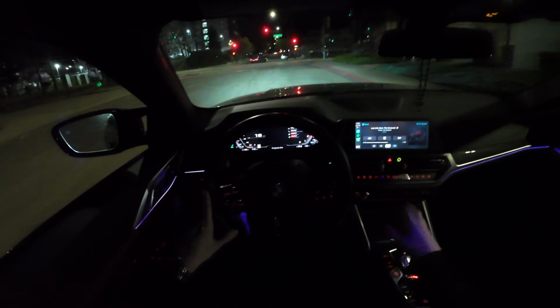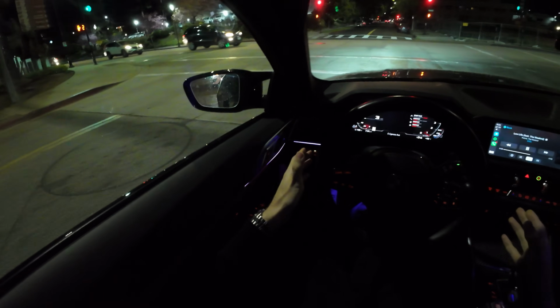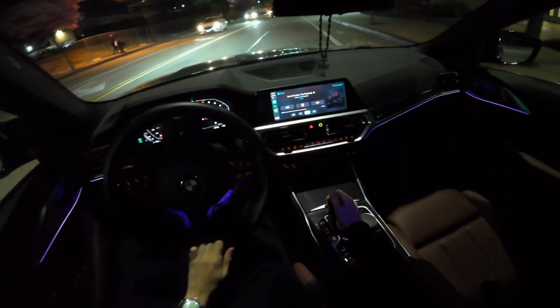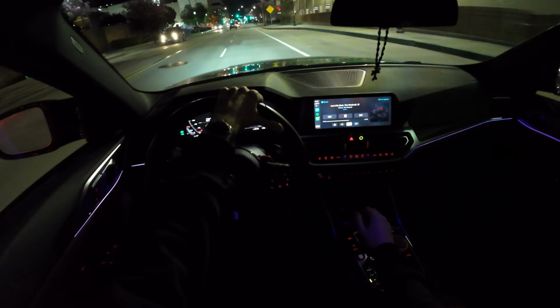So yeah, this has been one of my dream cars for a very, very long time. I obviously got the one in Dubai, but like I said, I had to get another one. This was my exact spec that I wanted my whole life. This green trim with the carbon fiber and everything. So this was one of my favorite cars of all time.